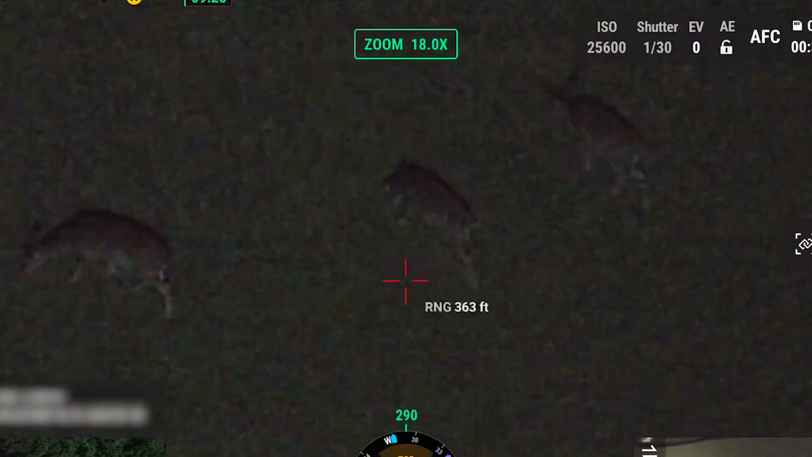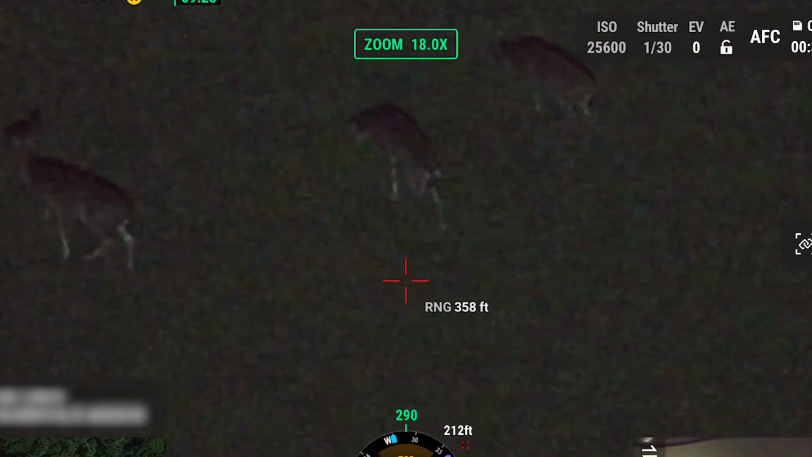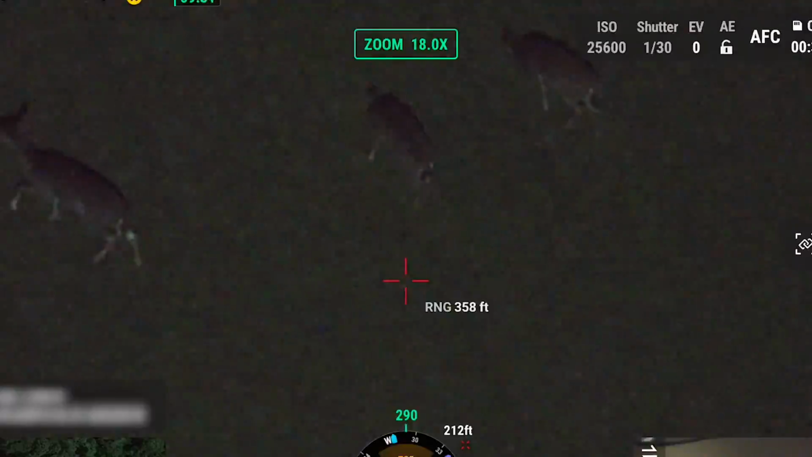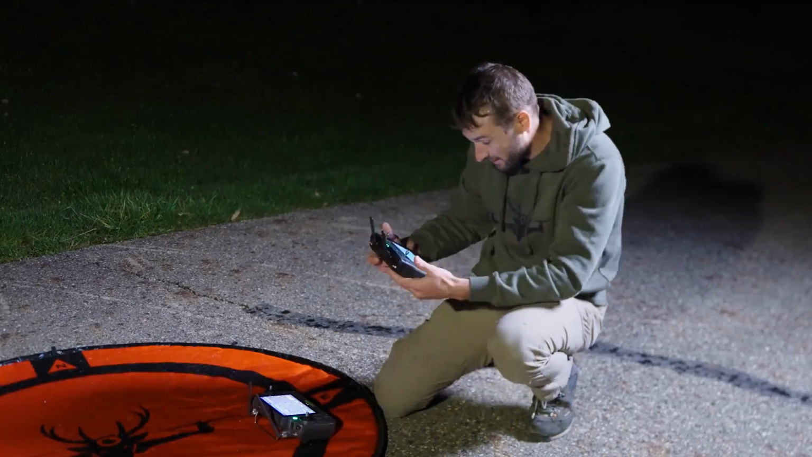No chance. I can laser this right now. We are 359 feet from these deer. They obviously don't have a clue that we're there, but how would you count points? There's no way people are using this and charging people for it. I'm almost getting frustrated. I'm serious, I did not realize it's this bad.